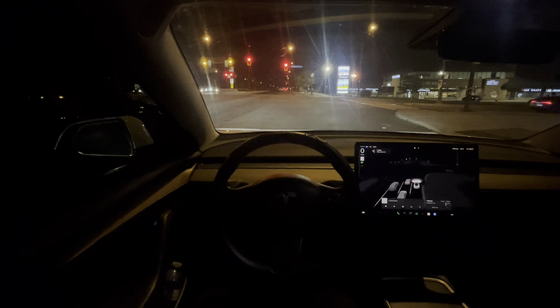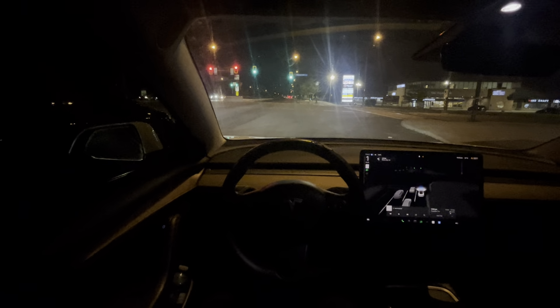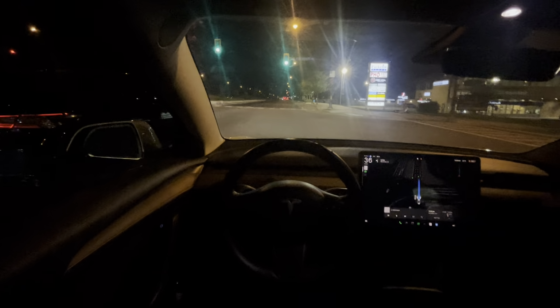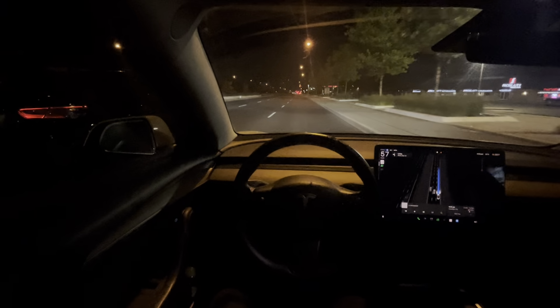The interior camera, I don't know if you guys saw it on the screen, it said attention monitoring active. So the camera definitely recognizes me now, which is nice. So hopefully I don't have to touch the steering wheel.